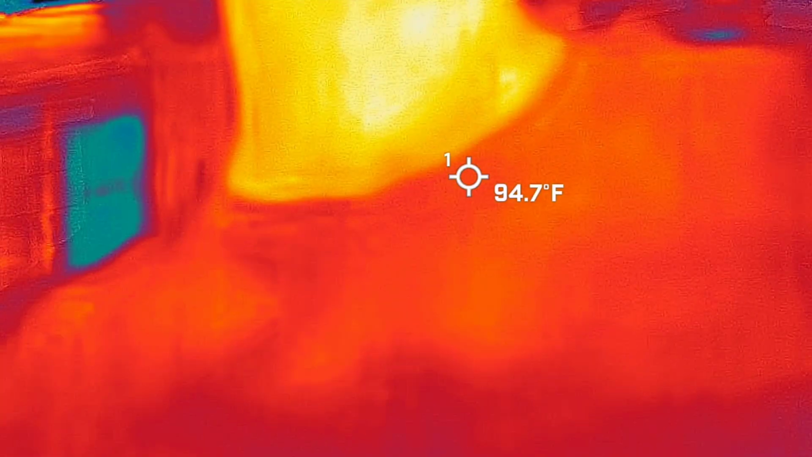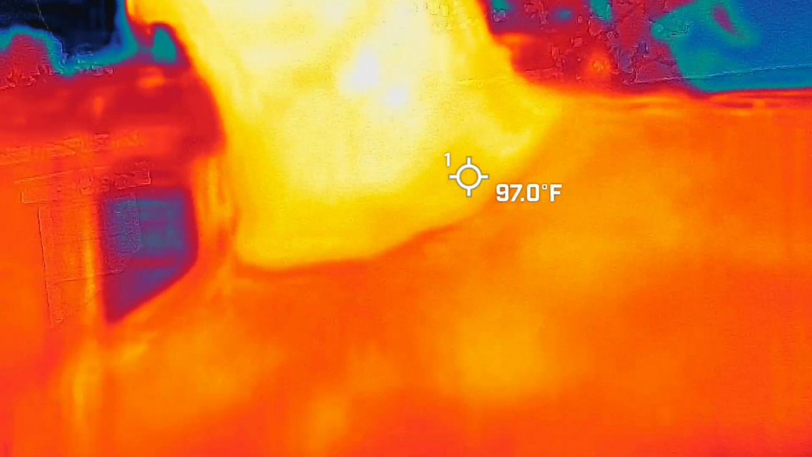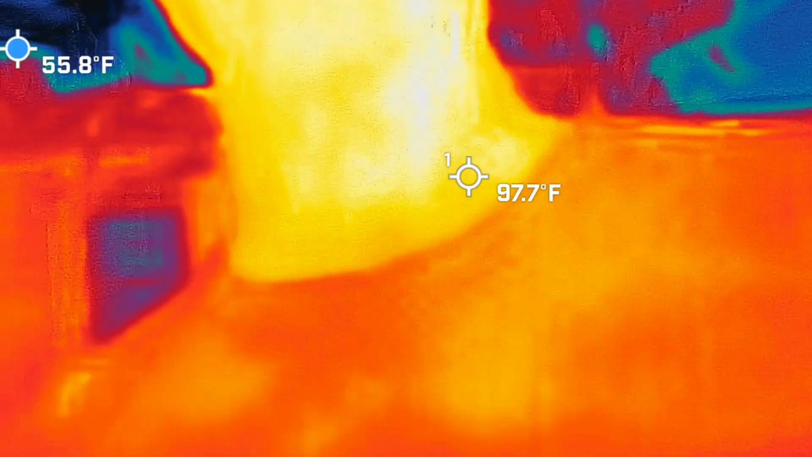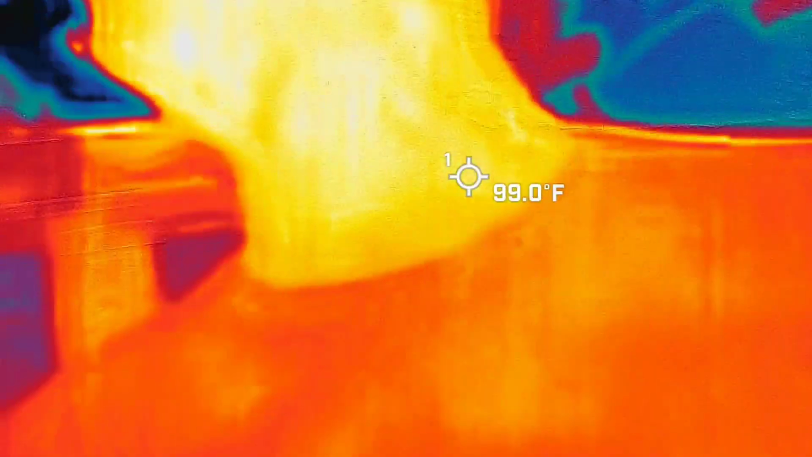There's also a blue dot bouncing around the screen to show you the coldest spot in the frame at that moment. It's there to help guide your eye when you get your video back, looking for that 72 degrees or colder. Of course, the temperature is going to drop as we move through the night, and it'll drop by a good 5 degrees. So again, I kind of gauge that as we move throughout the evening.